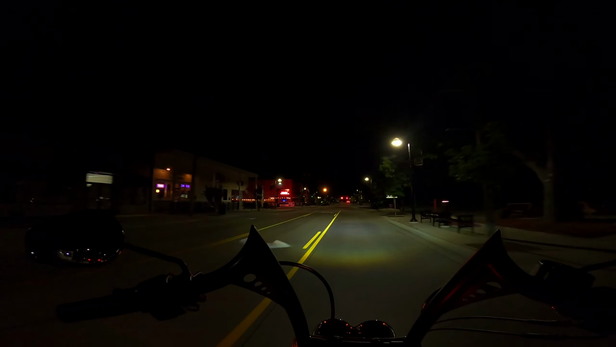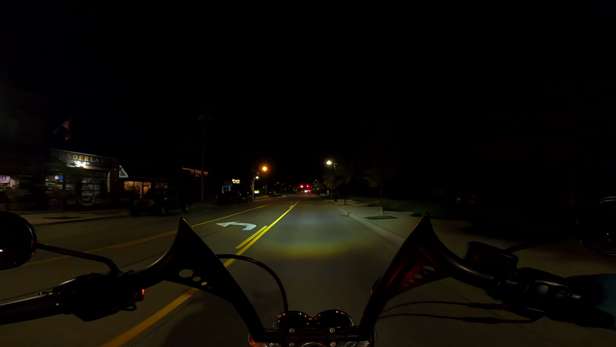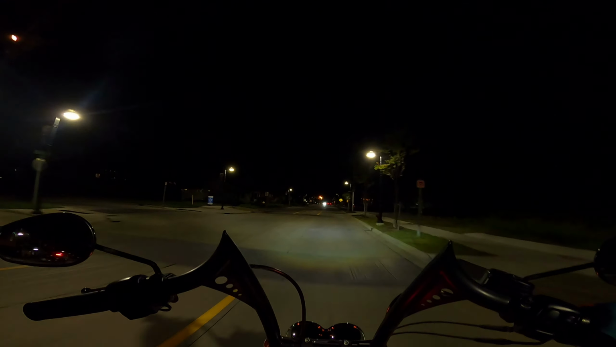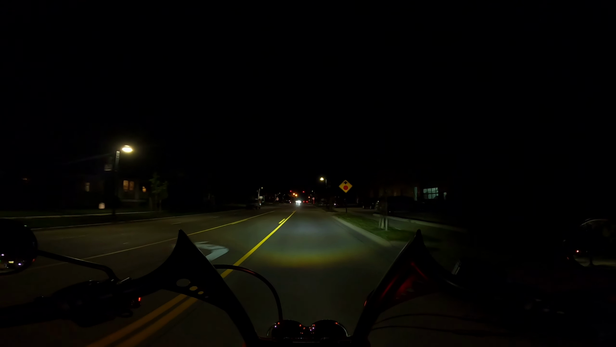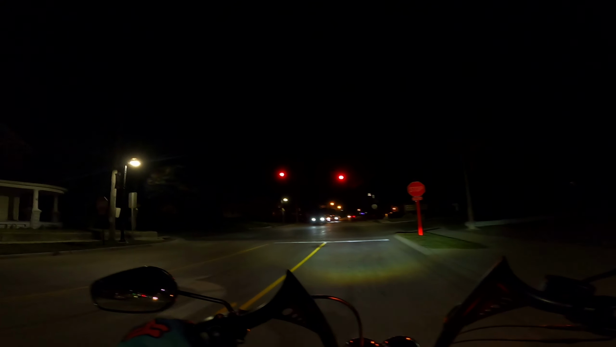Night riding is beautiful. Could really do without all the dumbasses out at night though. Same as during the day, I guess. I don't know, there's just a lot of dumbasses out all the time. Believe me.